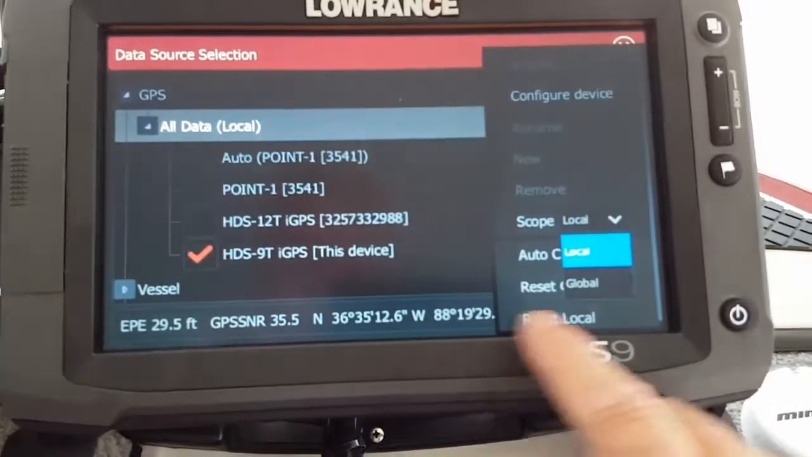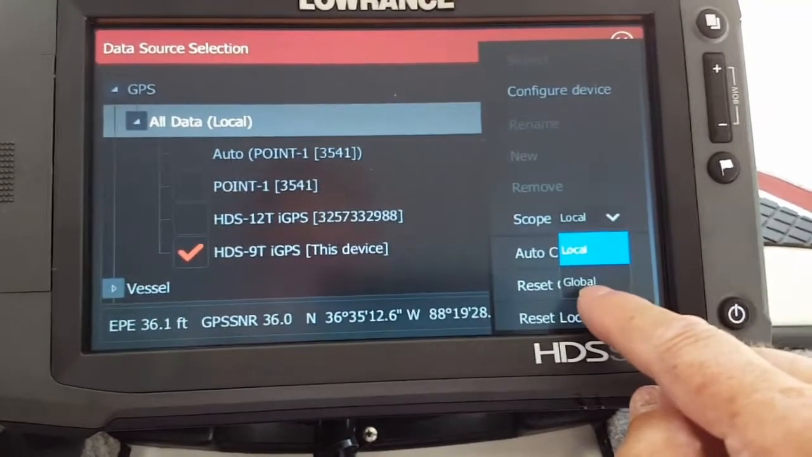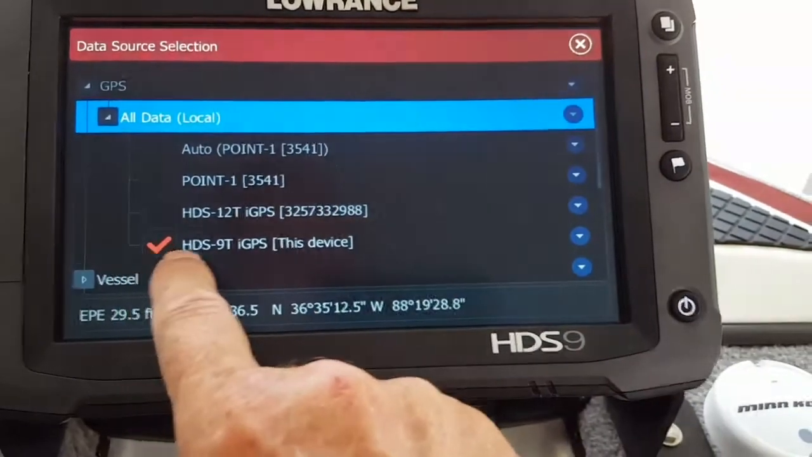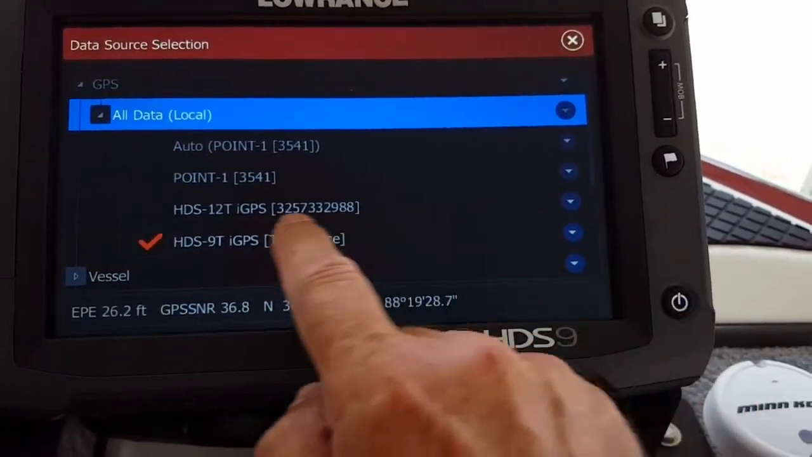Most Lowrance defaulters always check the local. So you want to go in here and make sure it's not set on global, and you want to make sure it's on local like that. And pop that off. That way, you see it says all data local. You want to make sure that these are done that way.